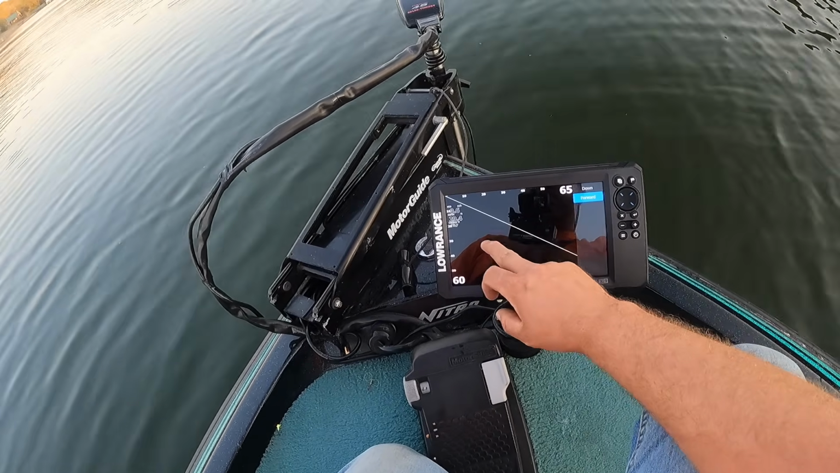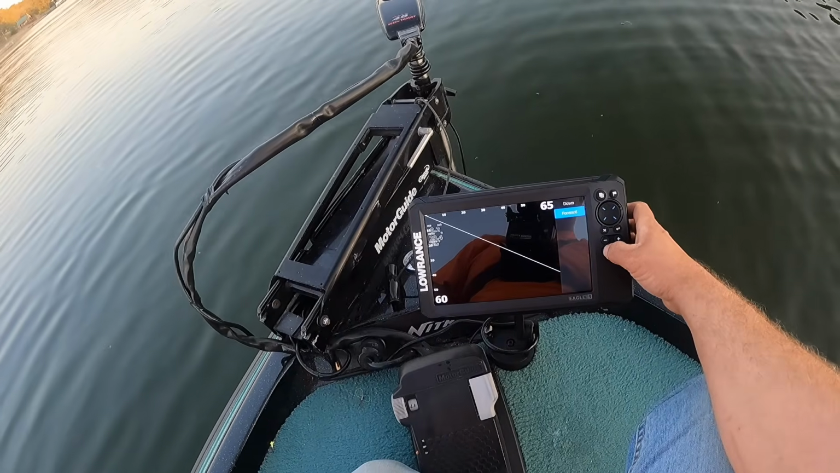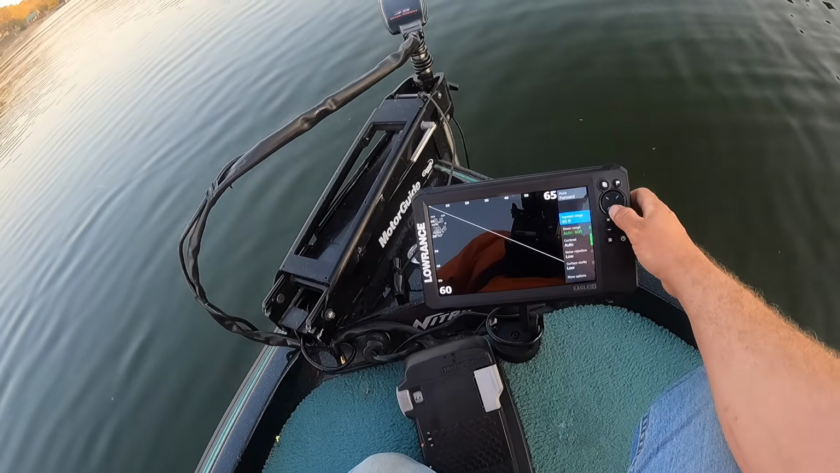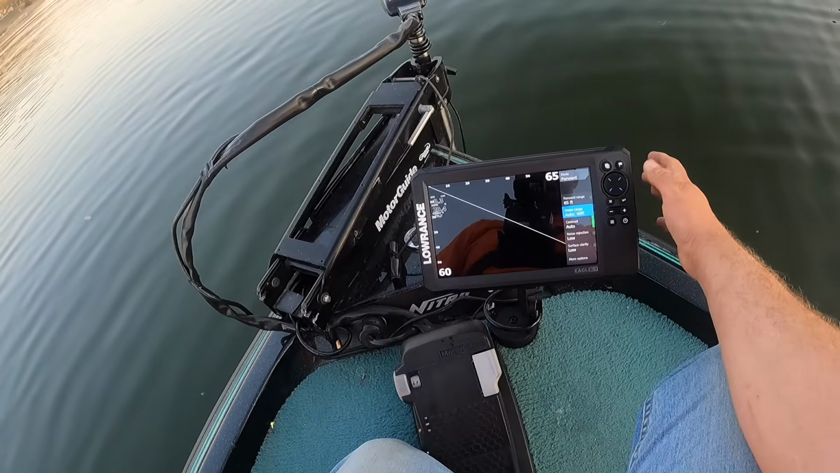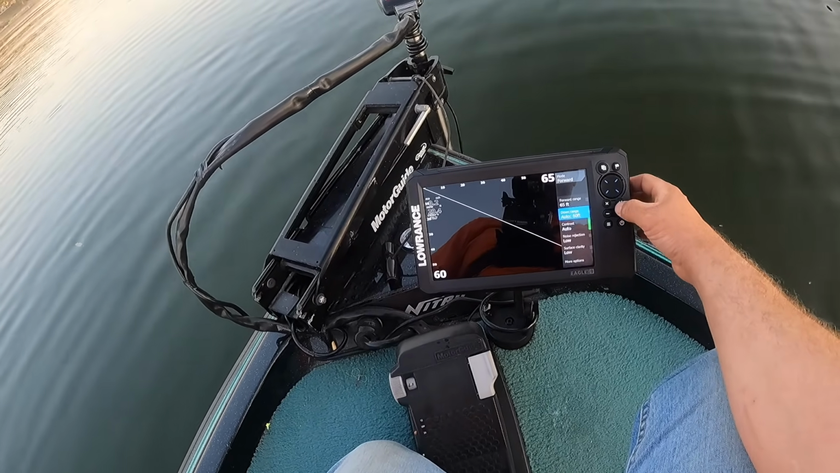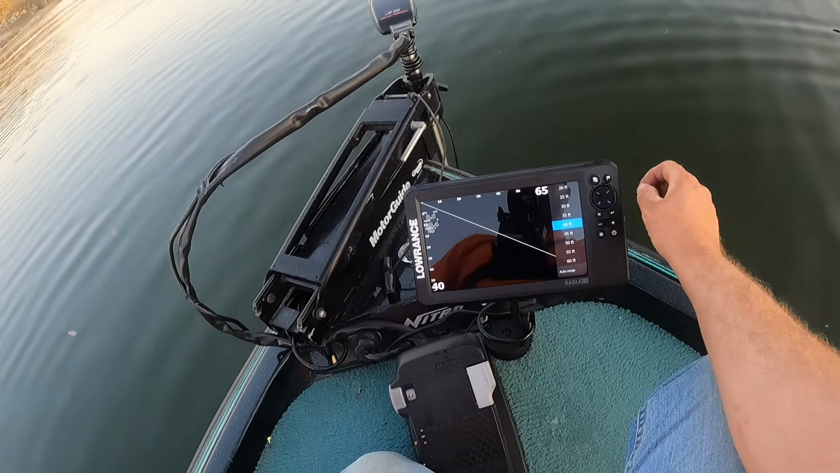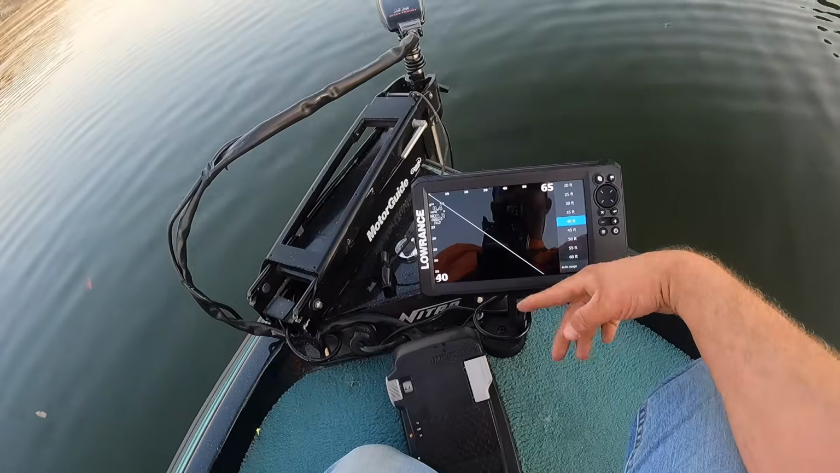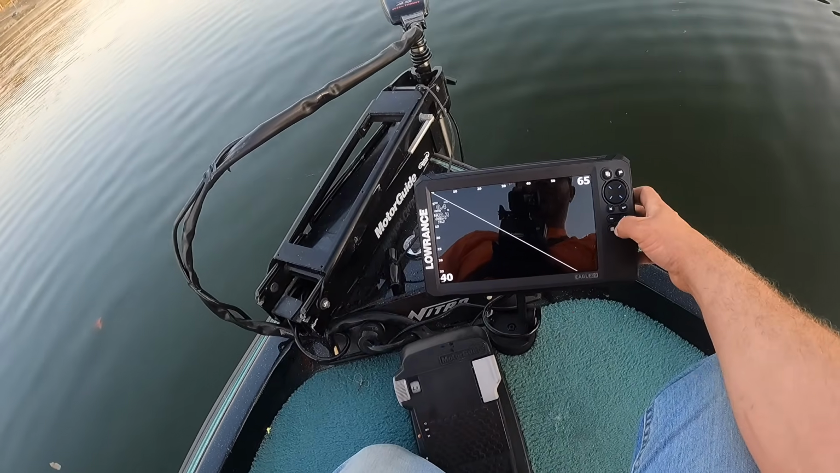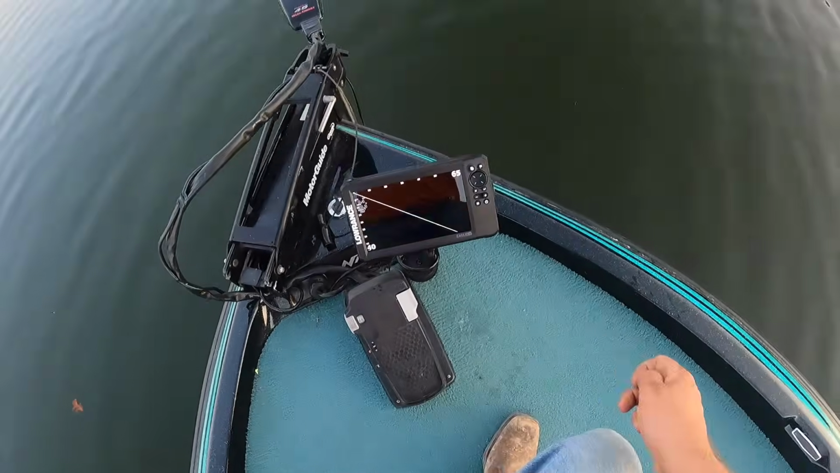Since we only got water to 30 foot, I'm going to change the down range to 30 foot. I think it gets to 40, so we'll do 40 foot. That'll give us more room to see what's going on out here. And then we'll keep looking 65 foot out. That'll be fine. All right, let's roll with that.